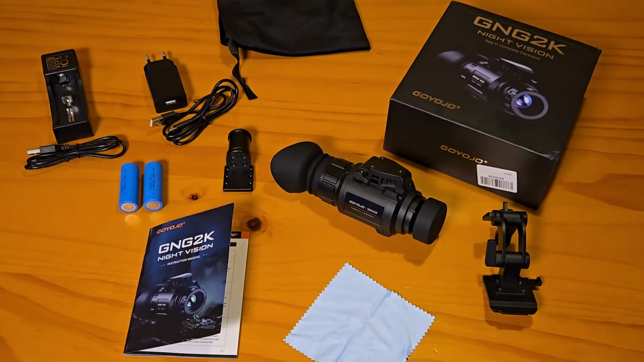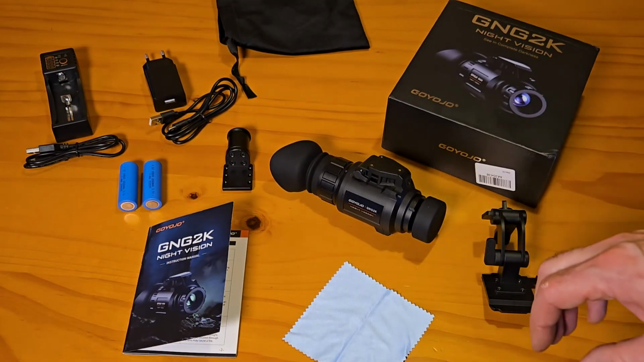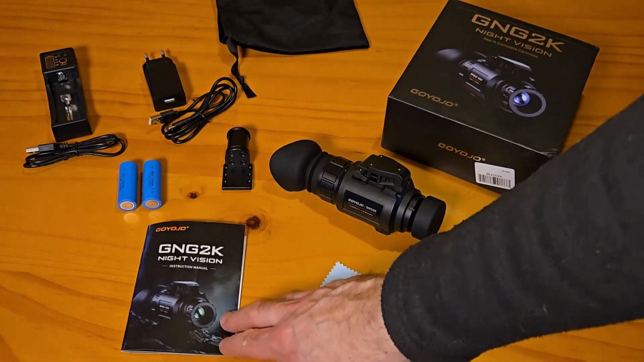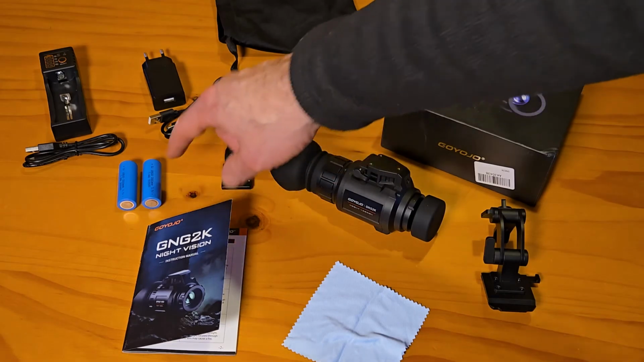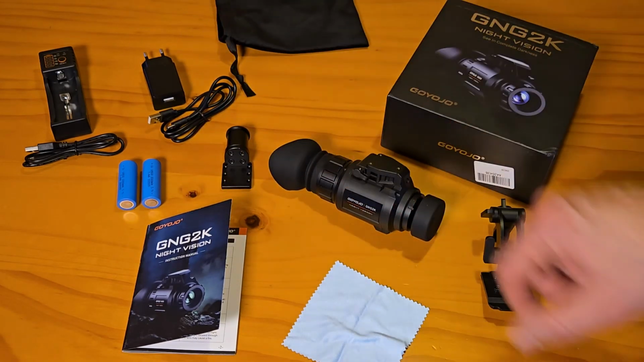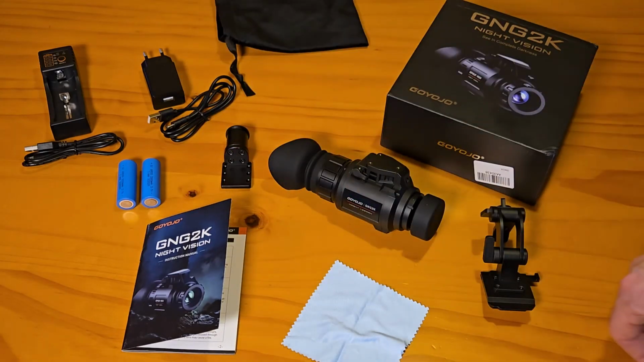So there are a lot of accessories that come in the box with the GOYOJO night vision monocular. Obviously you have the device itself. You've got a lens cloth so you can clean the lens without scratching it. Instructions here, 2 rechargeable batteries, and I'm impressed they give you a number of ways to recharge it. And again, you can recharge it when the battery is in here just by plugging the USB into this. They give you a power adapter, also a separate battery charger that's USB powered. If you want to go ahead and use that battery charger, you can do that as well too.